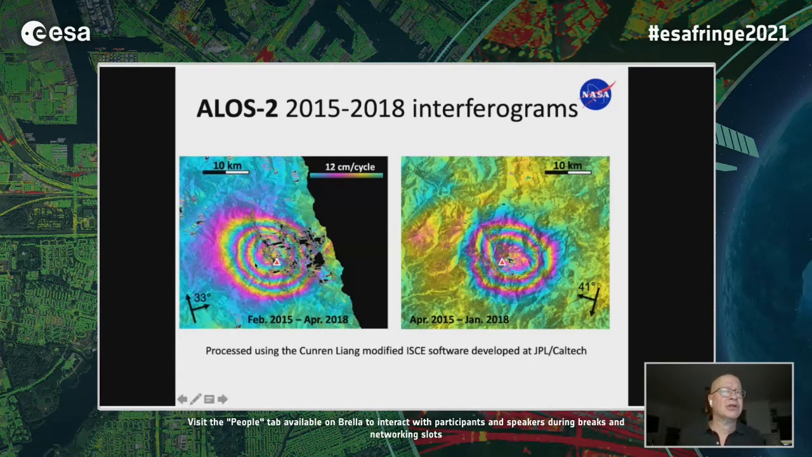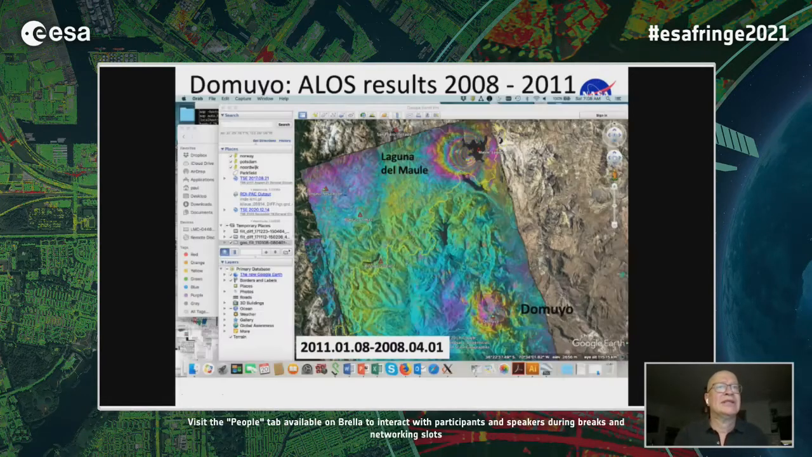So you can, of course, clearly see, based on the skewing of the deformation towards the satellite look direction, that it's consistent with some kind of pressure source at some depth. So it's fairly generic in that sense.